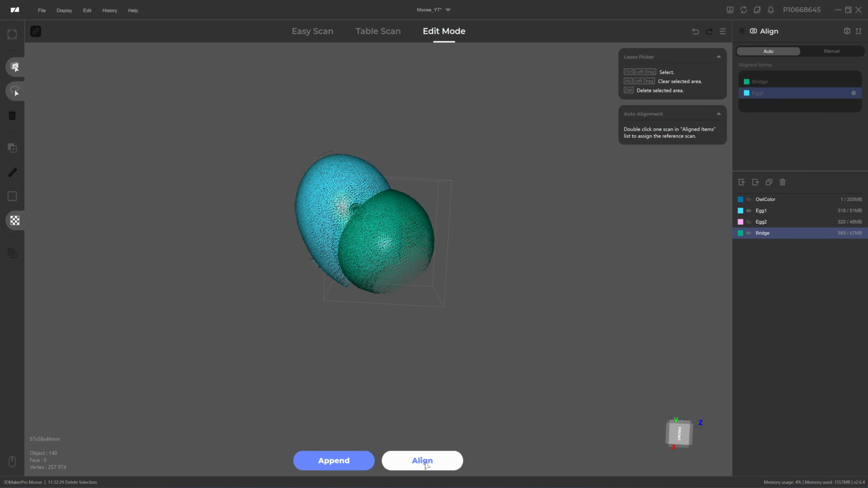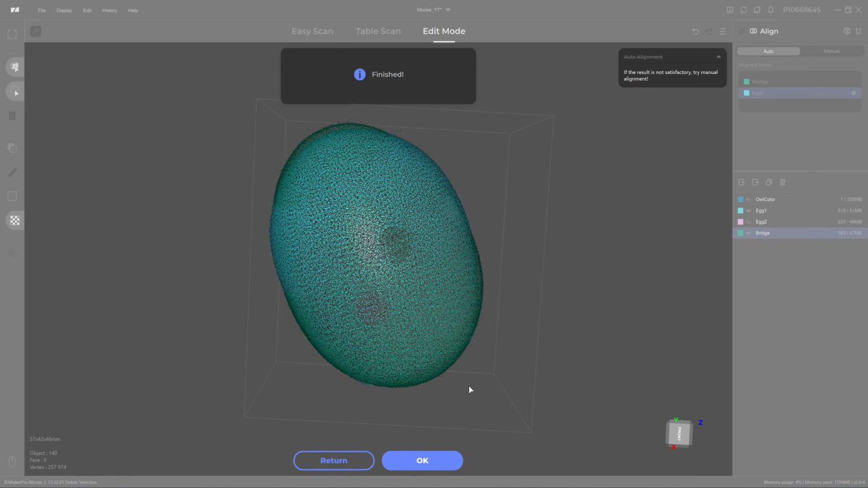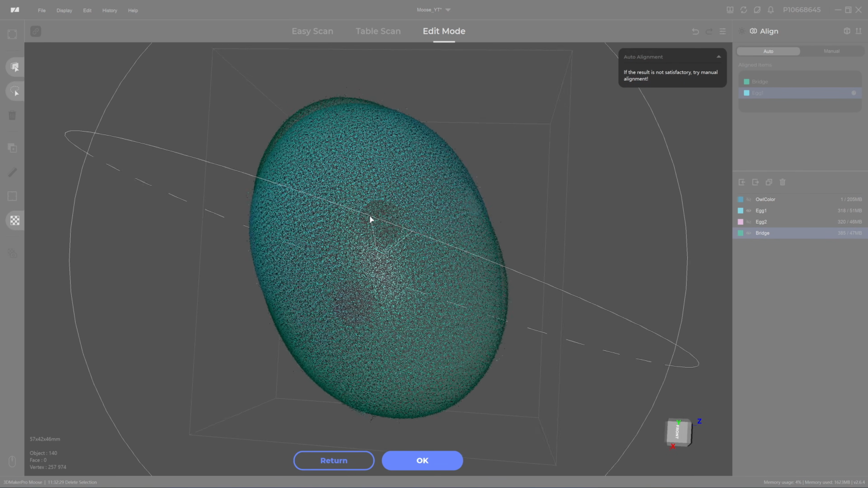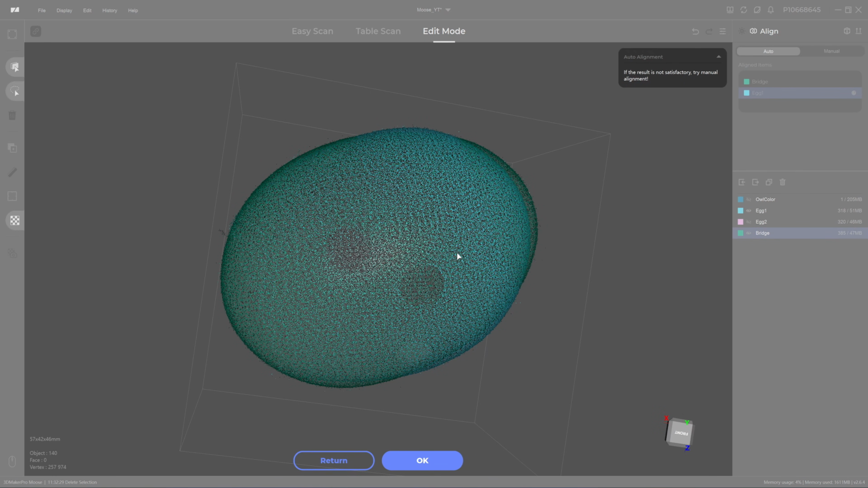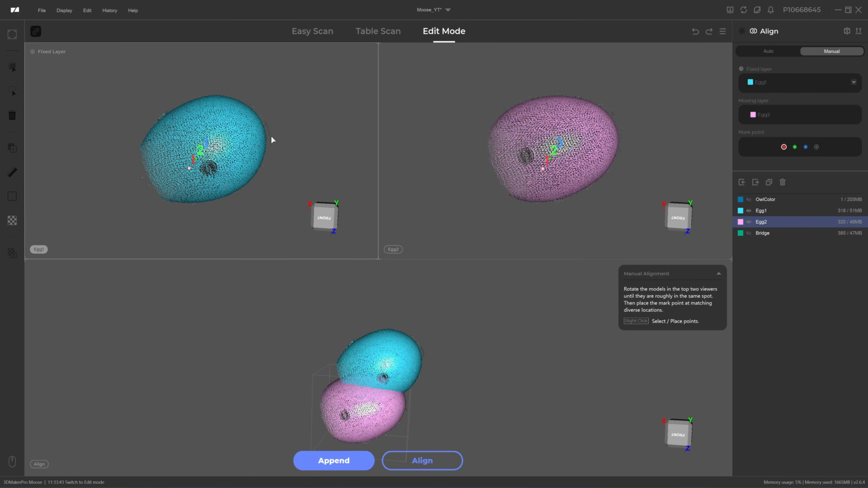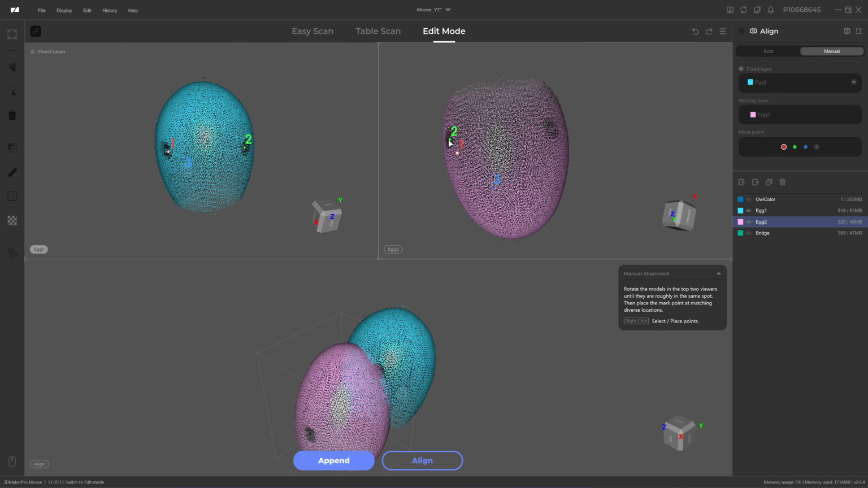Let's click on Align. It cannot merge. See here? It cannot merge automatically. It cannot orient the egg in the correct direction. I will try to merge them manually because I want to check the seam line. Let's move 2 to here and move 1 to here. Okay, 1 to here. All right.